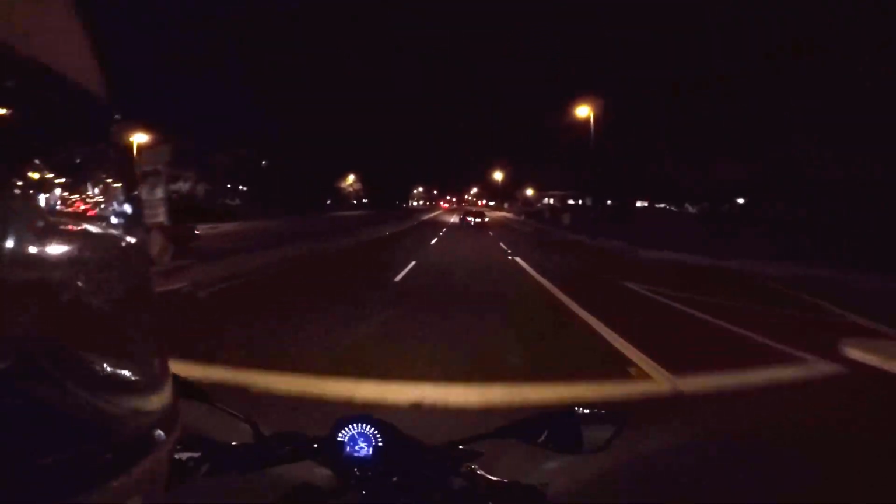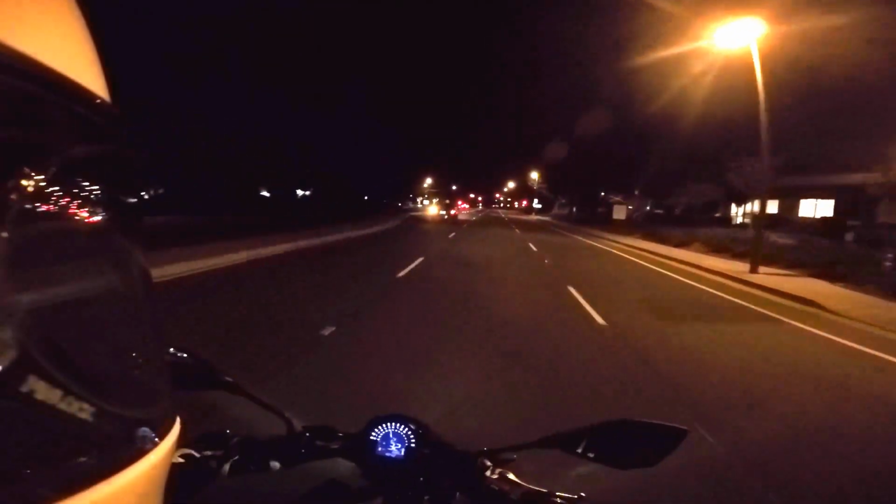Oh my god, cut 2 lanes, you asshole. Oh, and then signal. Oh, and then signal.